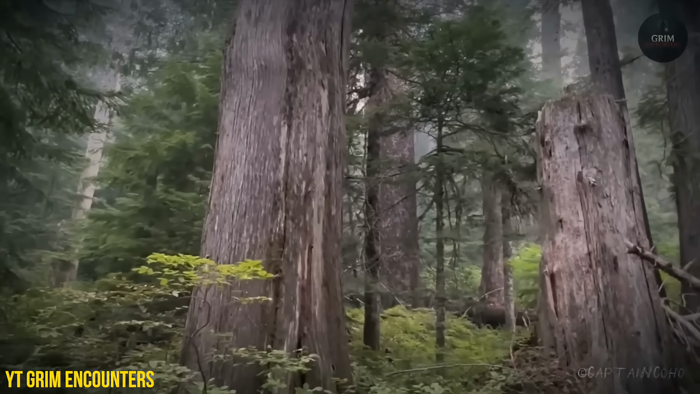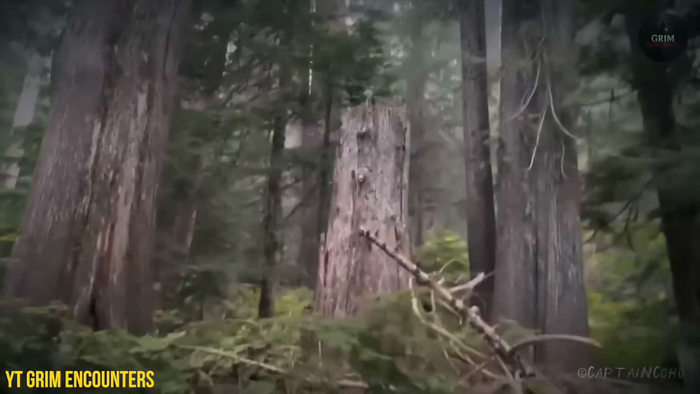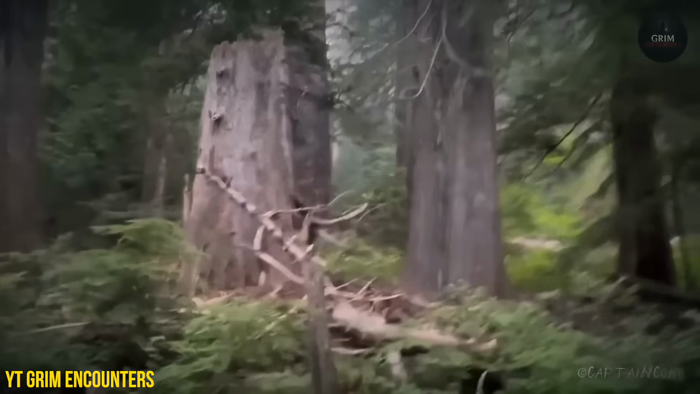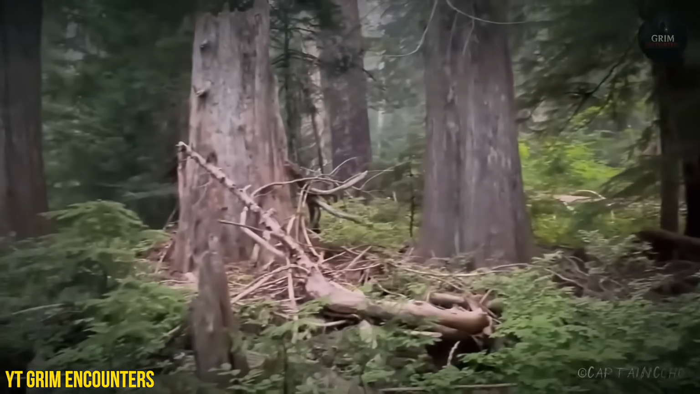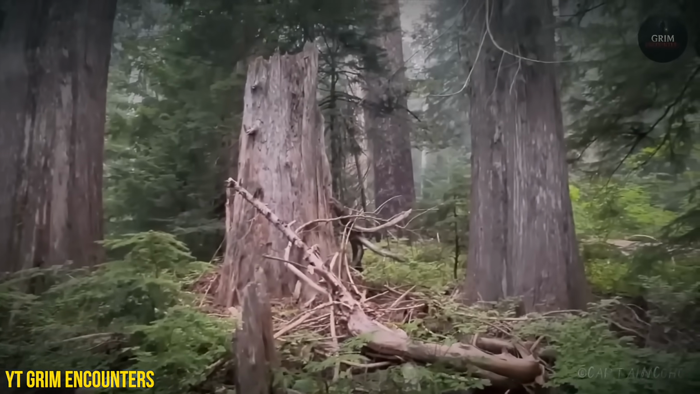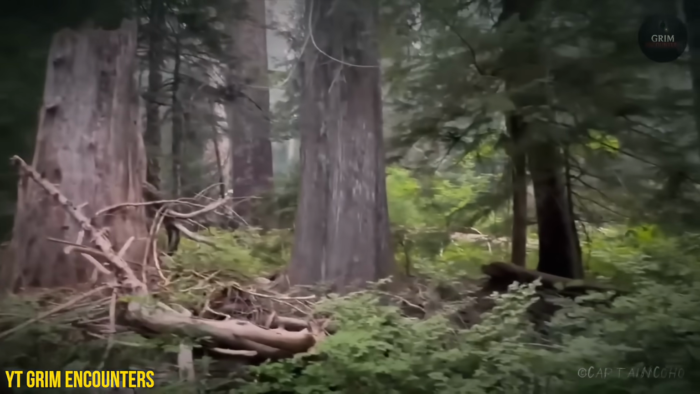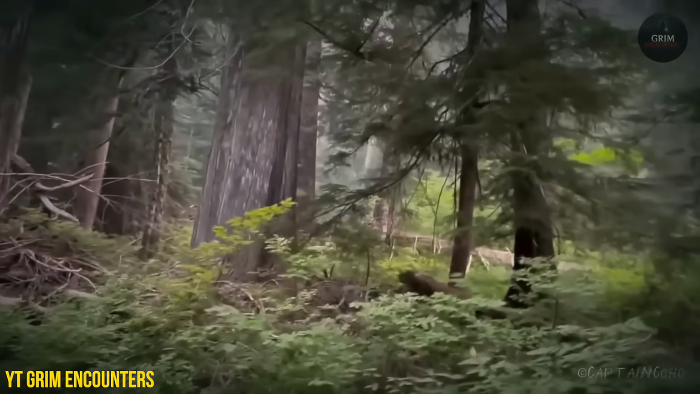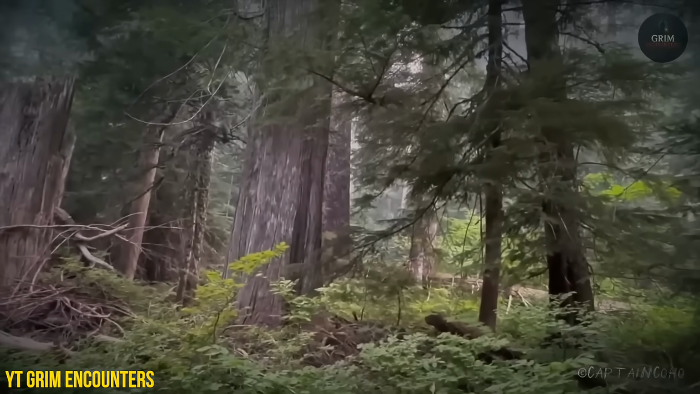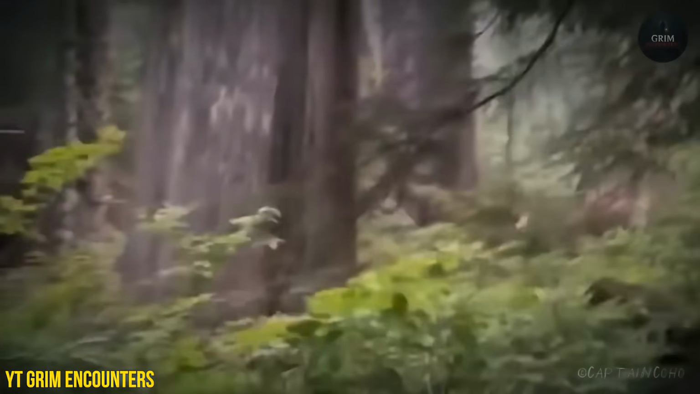Dude, they're lobbing rocks at me. Big rocks. Hear that? It's hitting the tree. We're in Sasquatch country. This is not fake either, bro. They're big rocks being thrown at us right now. Huge, dude. Holy. Woo. It's moving. Ooh, it's getting too close, bro.